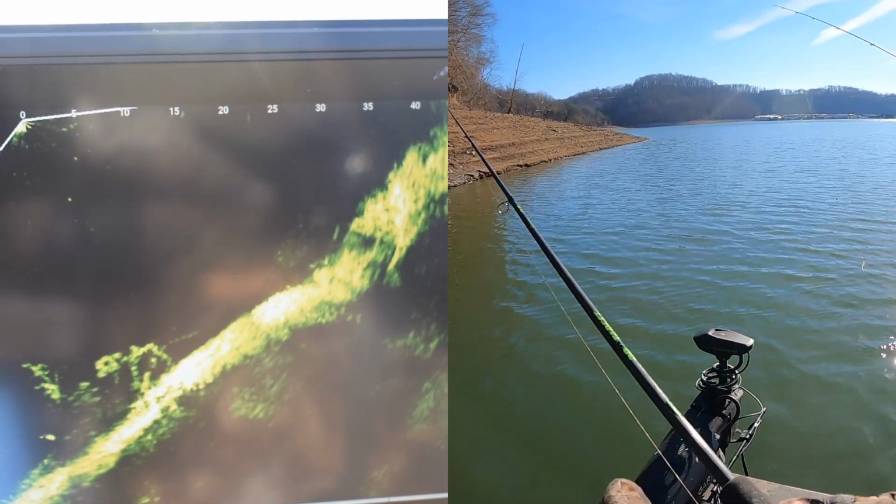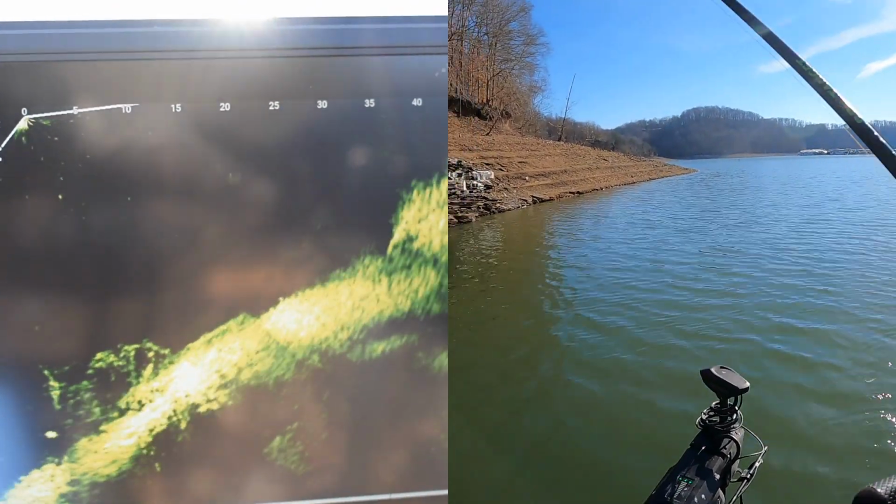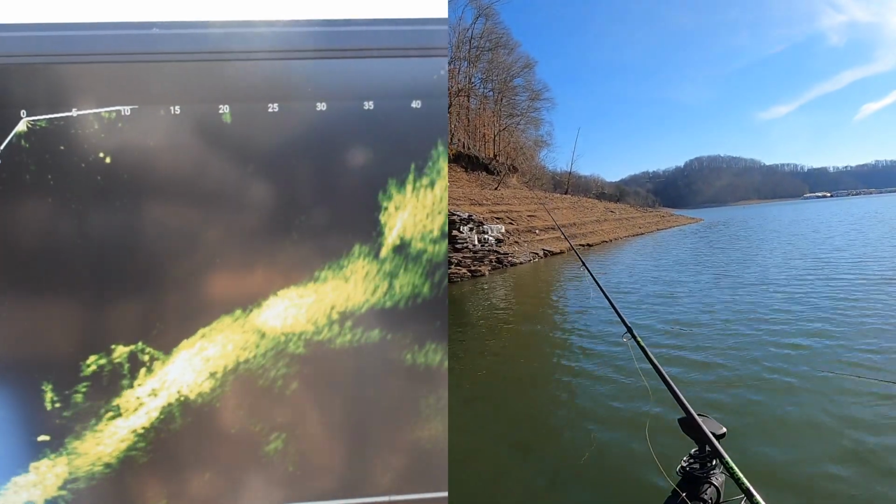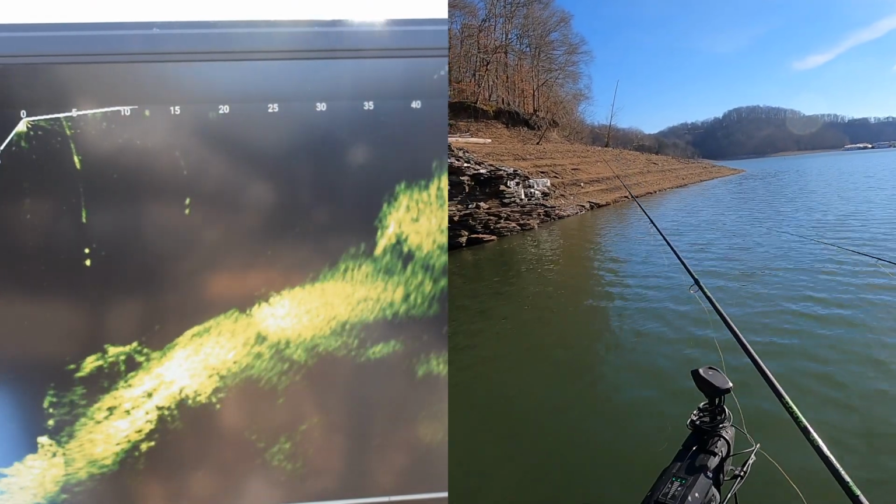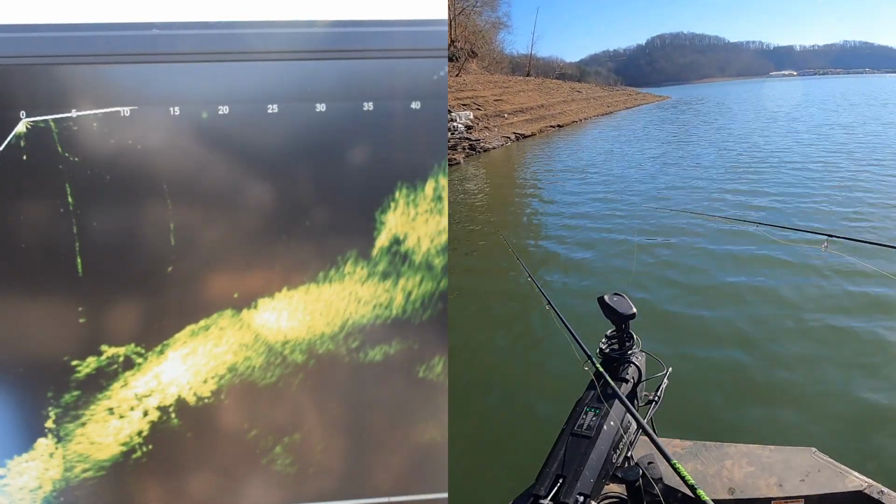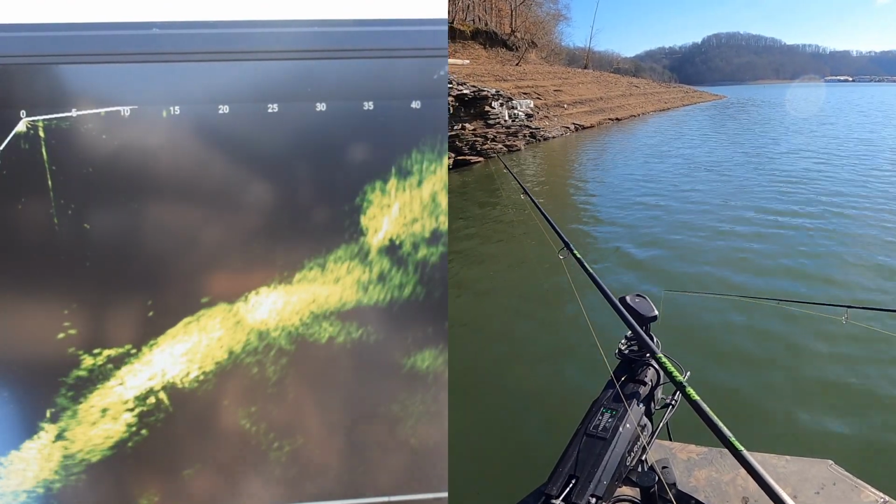So that is the equipment, all the way down to the hook. I'm not 100% sure what hook I was using. It had a sickle hook on it. I believe it was probably a Mustad hook, but somebody else made the jig head. I don't know if it was a Strike King jig head or an Arky jig head. It was one that I just had in a box. I stuck it in the tube and it worked really good.